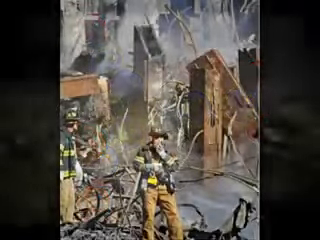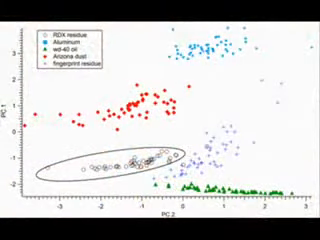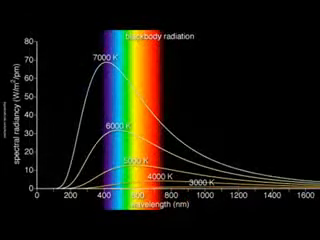It would melt the beams and bring the building down the same way as a demolition, but without the sound and without a lot of the evidence like tracing elements that would have been left over in RDX or some of these other explosives. So there are lots of logical reasons to use thermite. Let's see if there's any evidence for it.